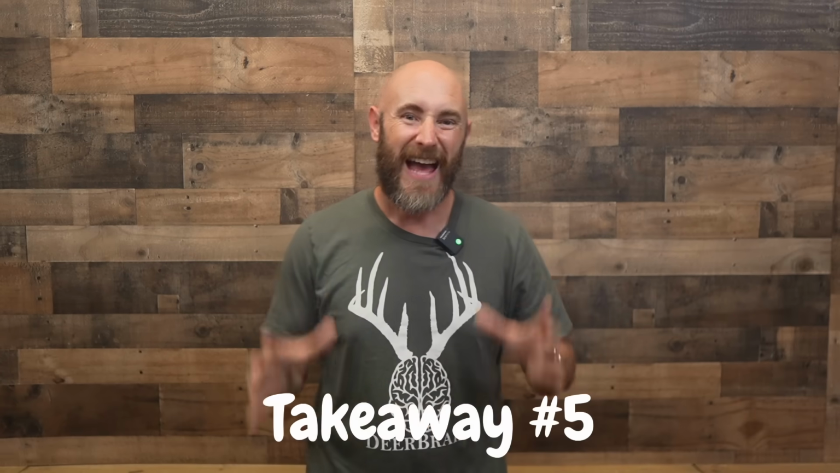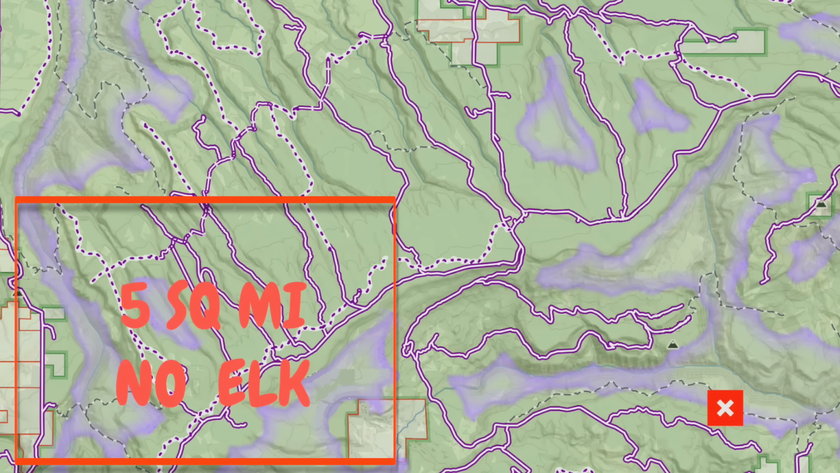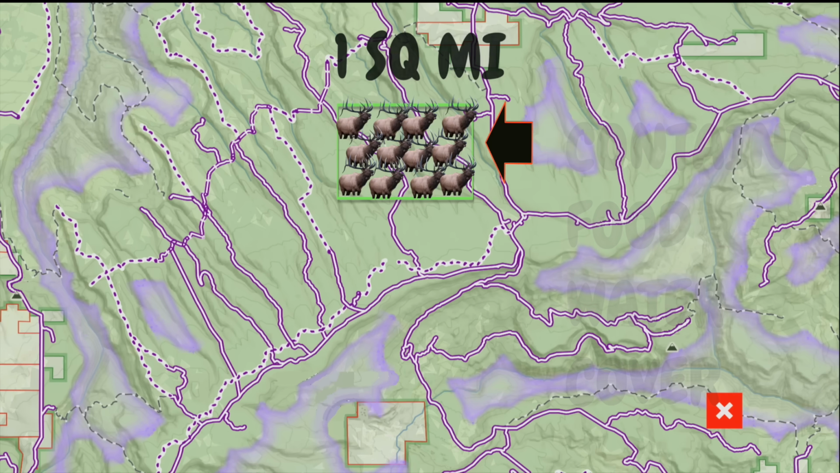Takeaway number 5, elk love the all-in-one exclusive package. The elk I found were consistently in spots where food, water, cover, and shade were all available in a very short distance, not spread across some massive drainage. So target spots where elk can eat, drink, and hide without having to travel a massive distance. Yes, they will travel a massive distance, but that doesn't mean that you need to be searching that massive distance all the time for them. And hunting pressure may just bump them around over there.